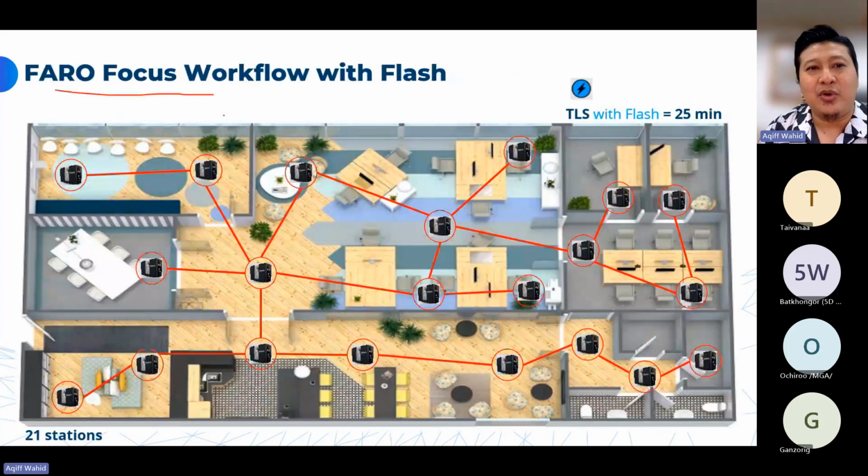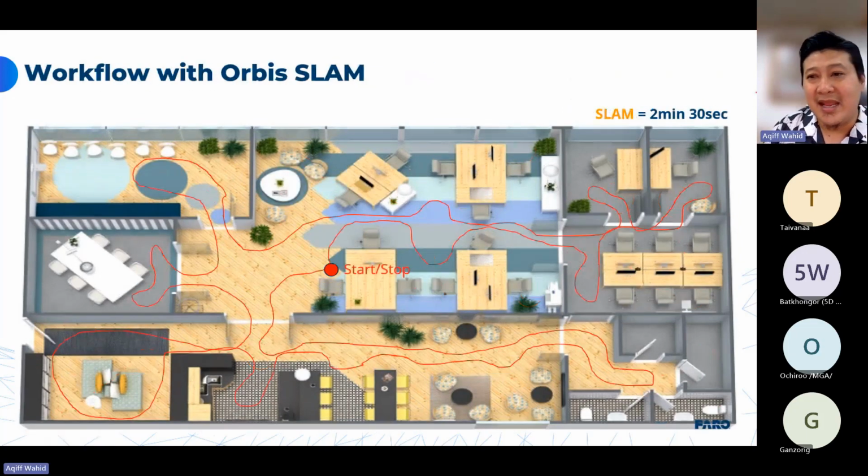So for example, with the workflow with the Faro Focus terrestrial scanner, say for example, if we want to scan one whole house like this, we need 21 stations. It will take more or less around 25-30 minutes. Yeah, you move, you start, and then you scan, and then you move, around 30 minutes. With the SLAM solution, you start in the middle, for example, and then you just walk around to cover the whole area. It will take you around 2 minutes, 30 seconds.